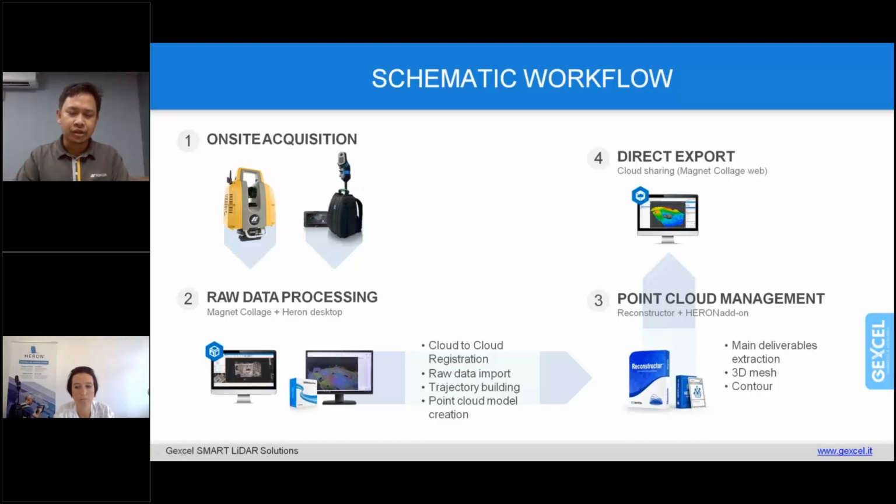You can generate a contour, you can generate a cross section, you can calculate the volume. And then finally we go to cloud sharing, which is Magnet Collage Web. It is a cloud-based system, so you can share with other clients or easily show the result and deliver the data to everyone involved in this project.